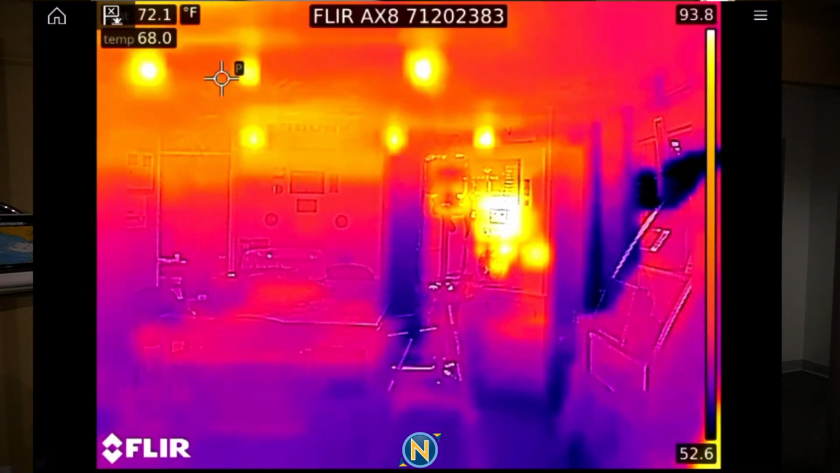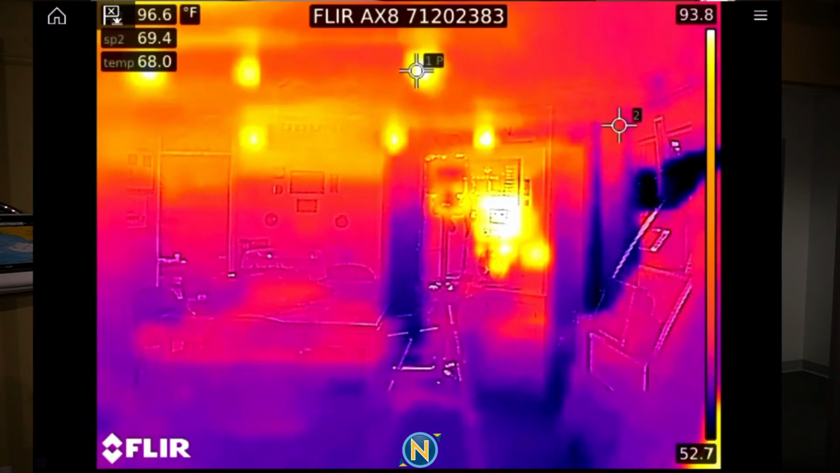So when I go in here, and I can take this spot right here, and I'm going to move it right over to a light. Now you see that it pops up on there, and you see in the upper left-hand corner, it shows 96 degrees. That's the temperature of that light. Then if I want to add another one, I come over here, a second one pops up on my screen, and I come over here and I go, you know, let's see what's going on in my electronics display across the way. And now you see it says SP2. In this case, it is 69 degrees.